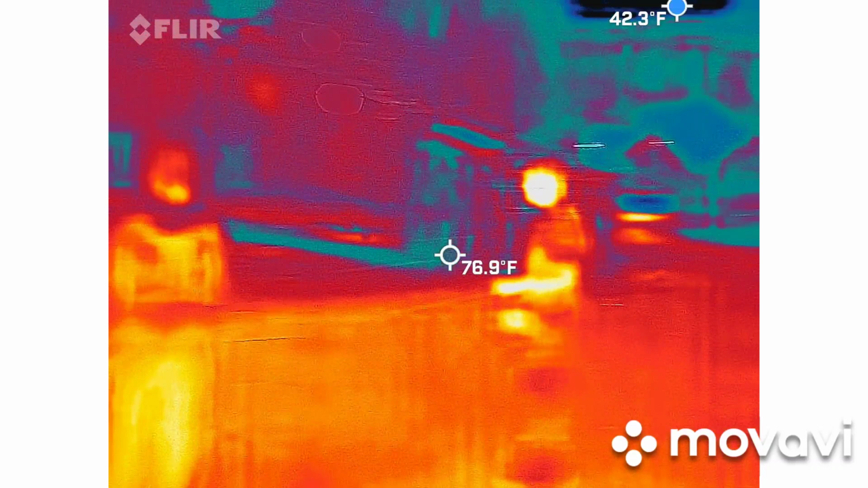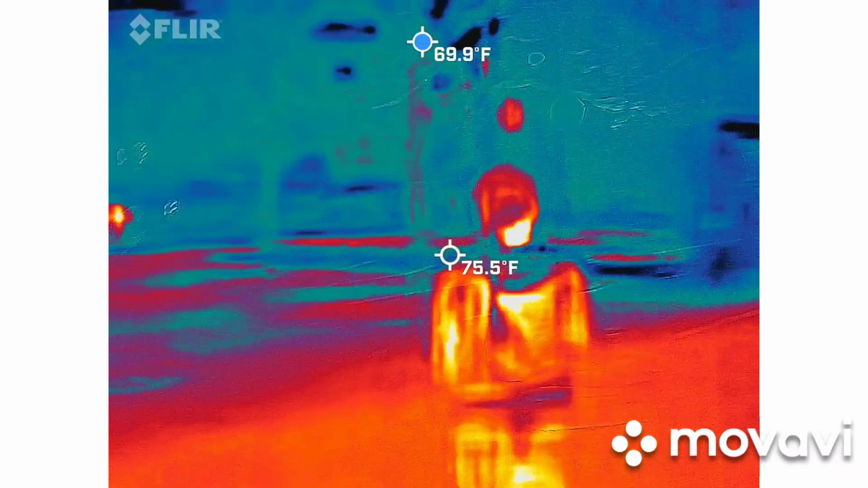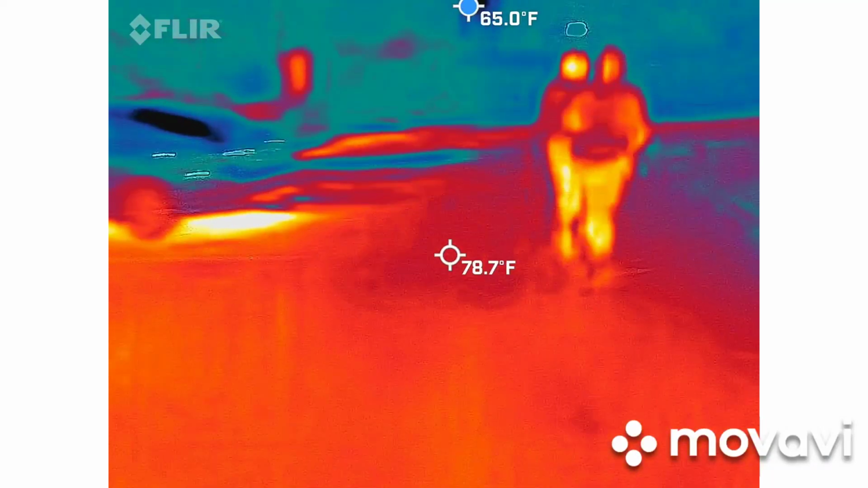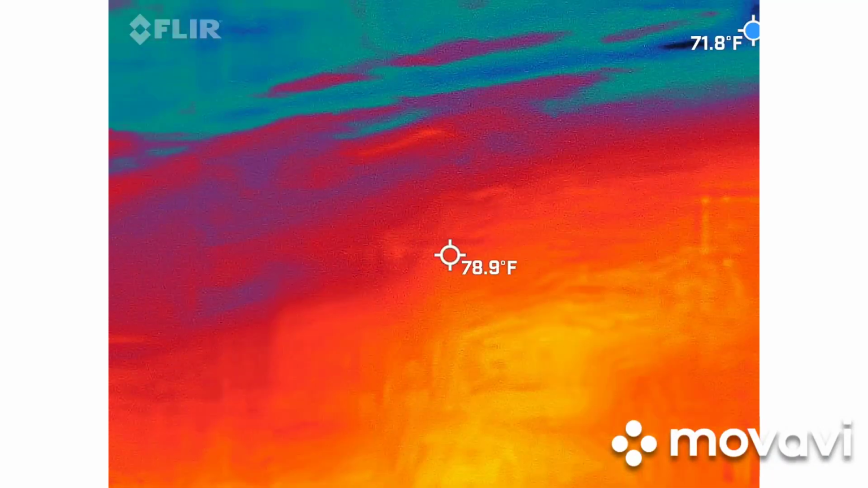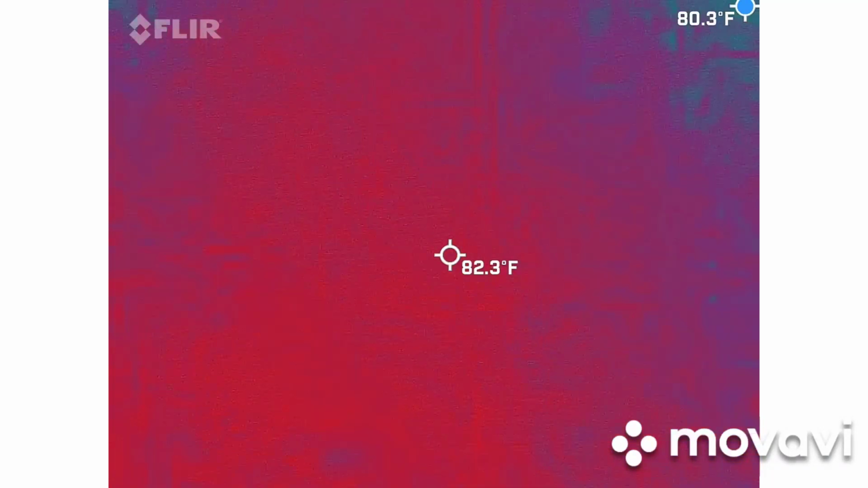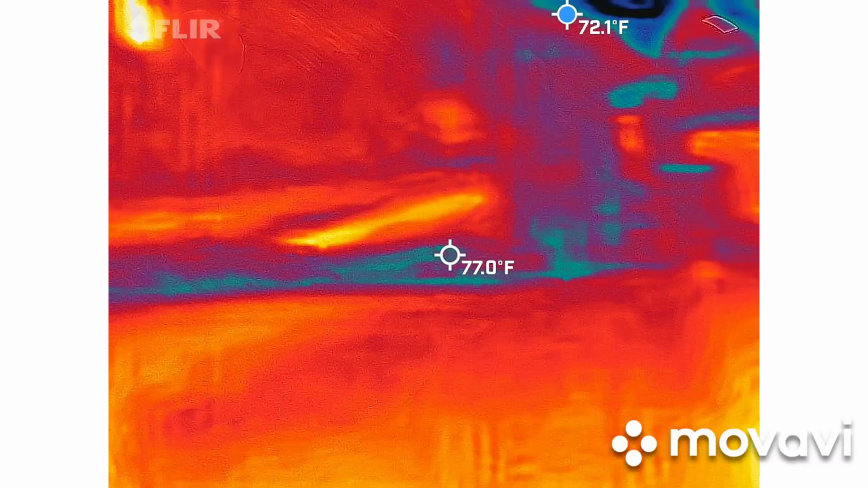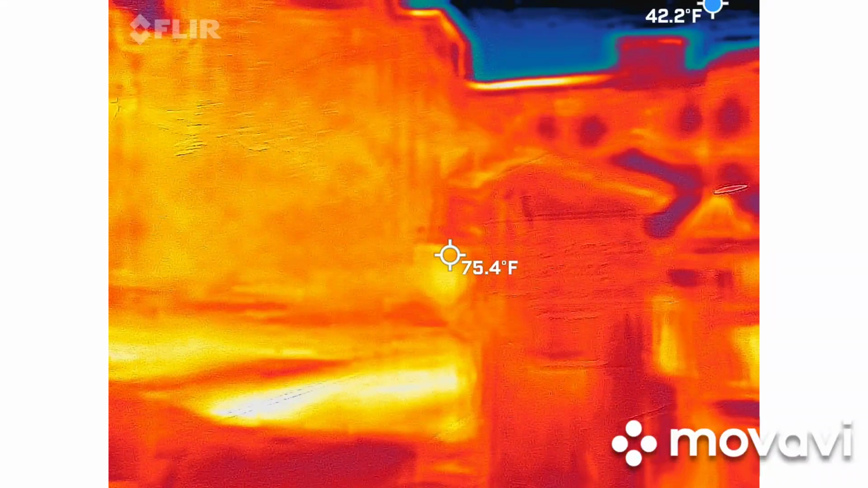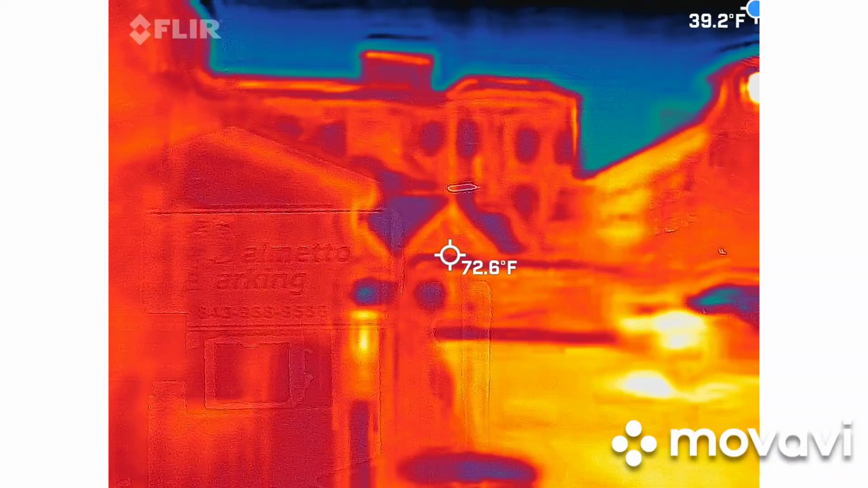Yeah, it was cool. I saw that. Did the color change? It went all the way up to blue. It wasn't gradual either, it was pretty sudden. And I stopped mid-step because I was like,